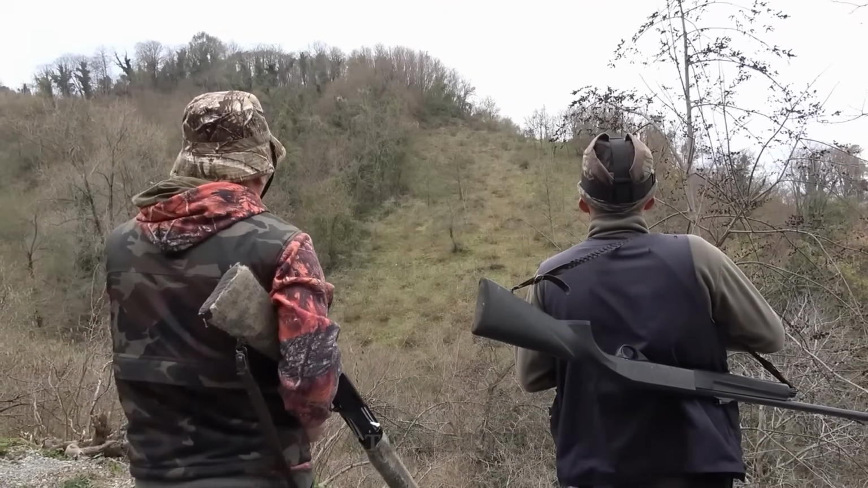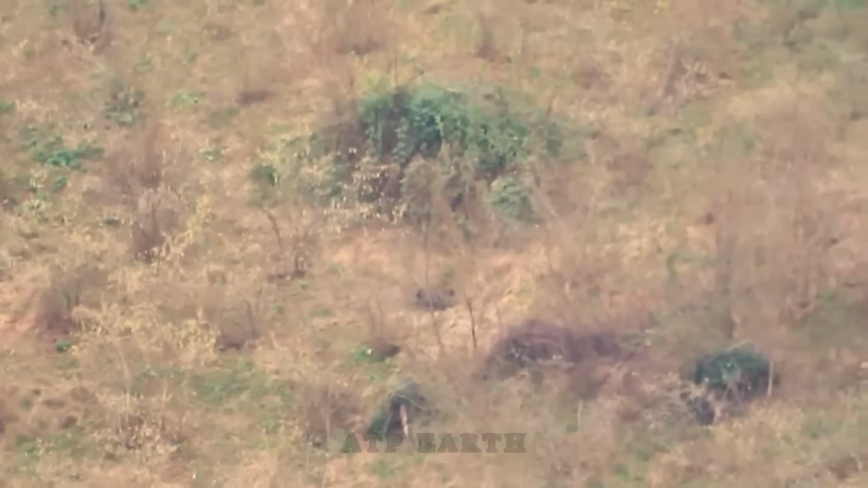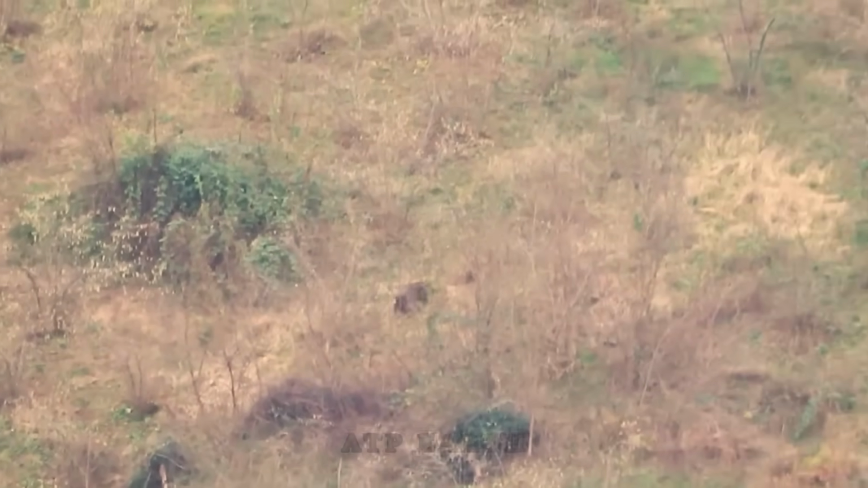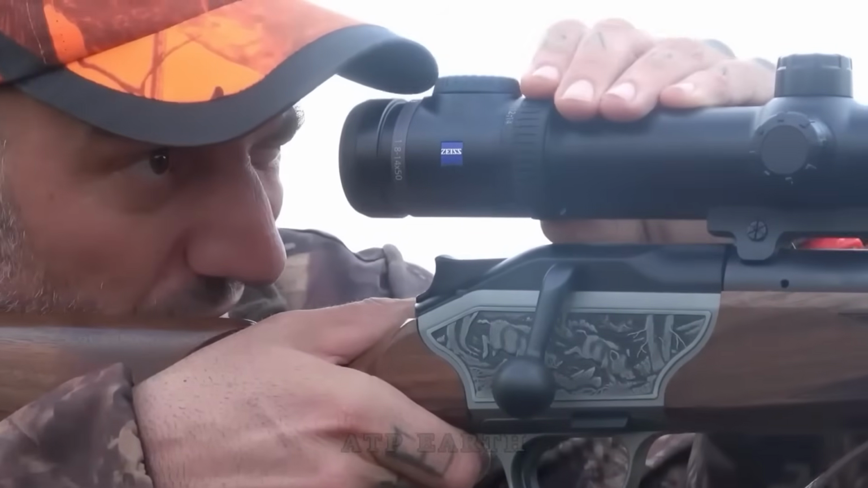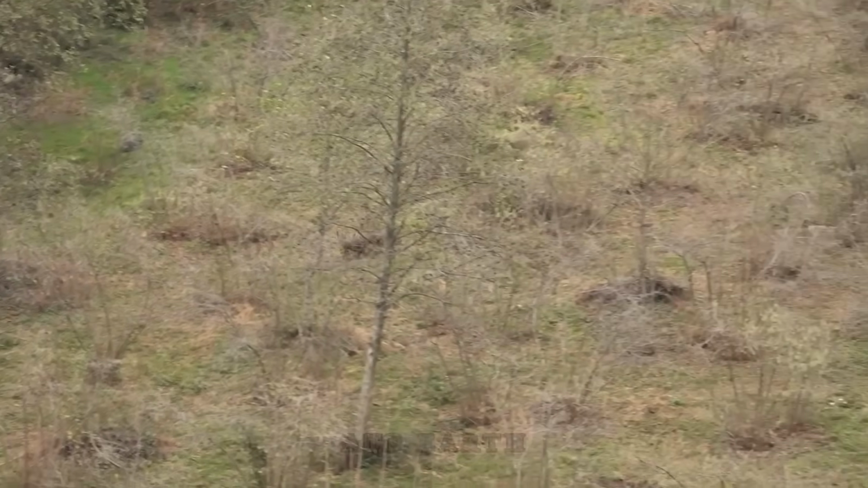The sound of hunting dogs echoed from the other side of the mountain slope. The herd of boars suddenly panicked, scattering in all directions. My teammate and I stayed hidden, ready for the next shot. One appeared, large and fierce. The first shot didn't bring it down, but we didn't give up.